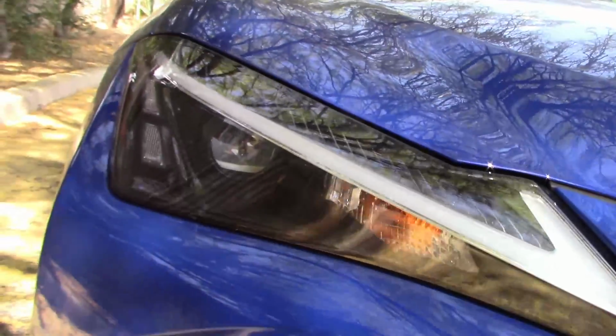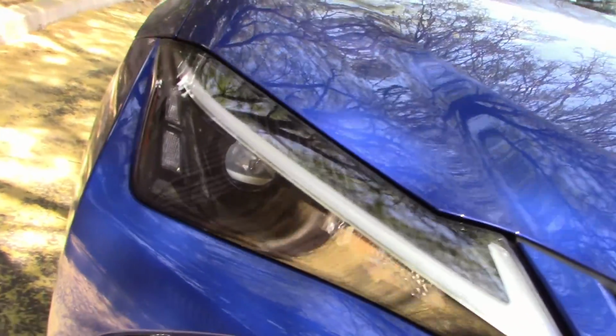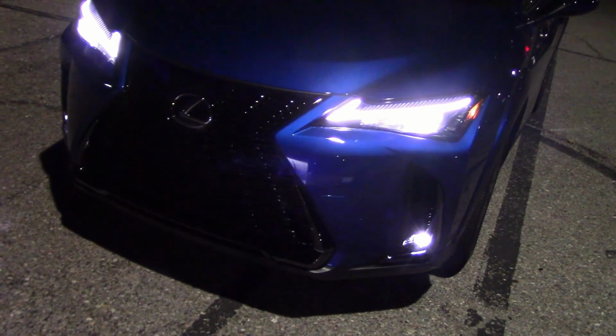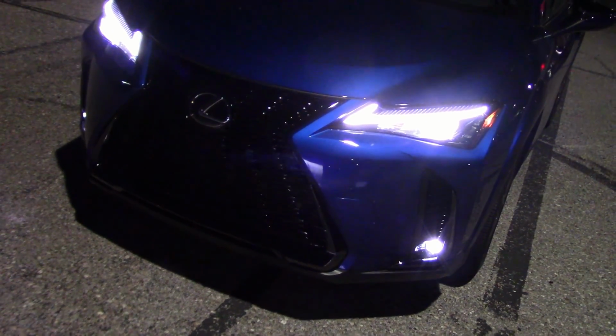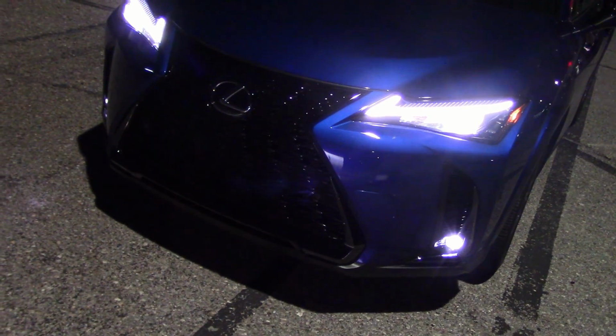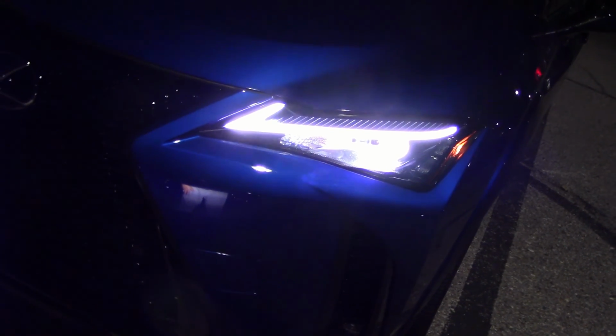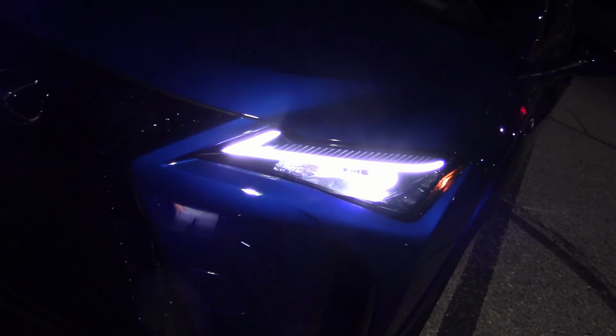Appears to be just one bulb in there. So let's take it out and see what happens. It's dark enough. Let's take these headlights out and see what they're doing. Got the low beams on right now. And the high beam. Brighter, but I don't see any extra bulbs lighting up.